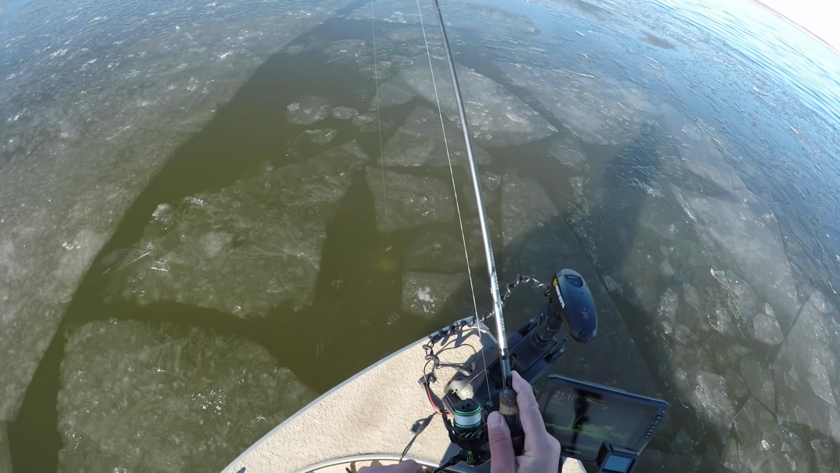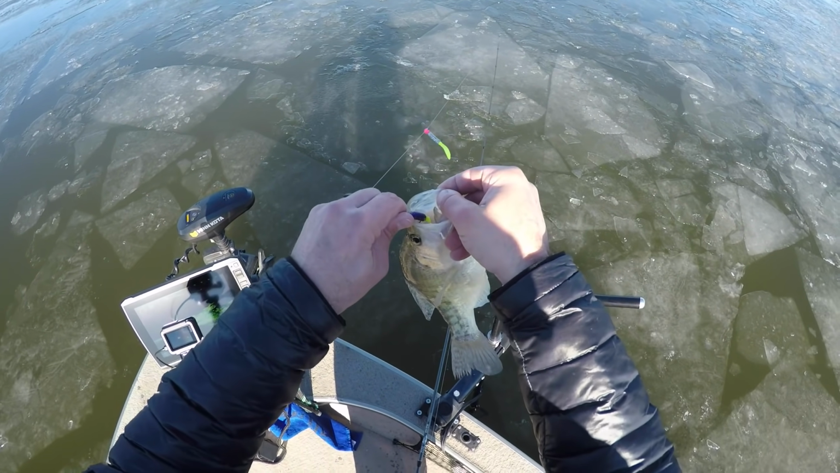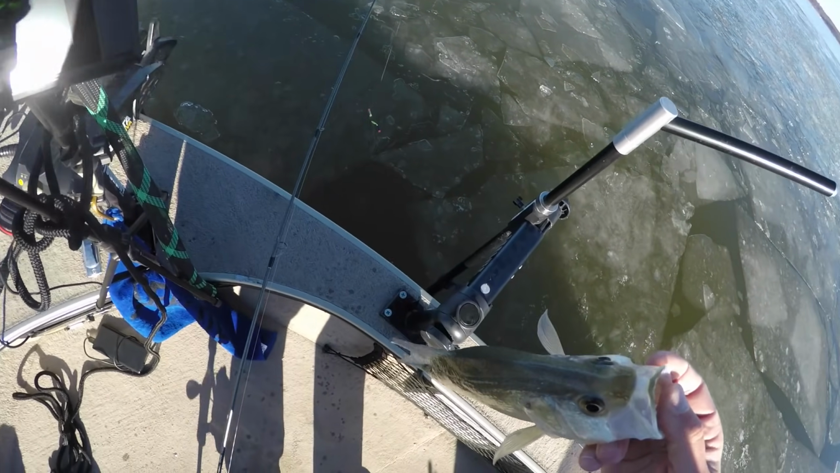This one definitely looks bigger and feels bigger on LiveScope, and it is. It's a tank. Your standard Kansas wintertime 13-incher, and we will box that one. So yep, that's the program.